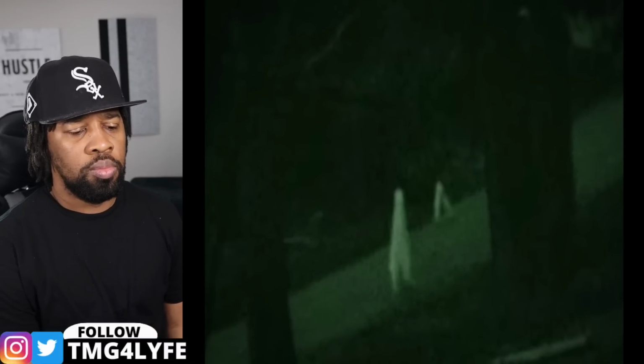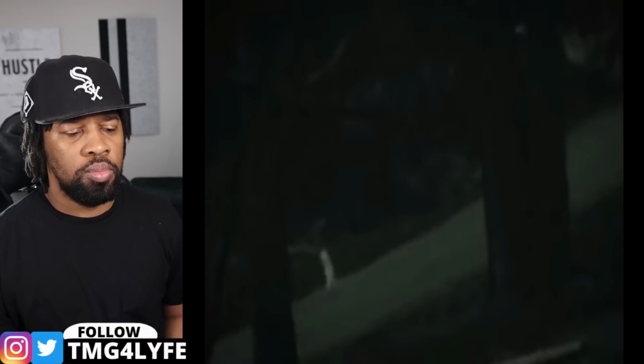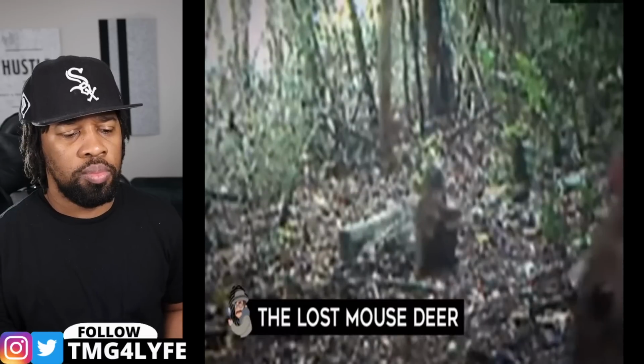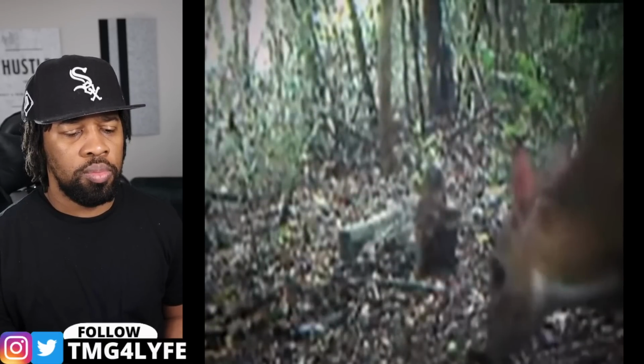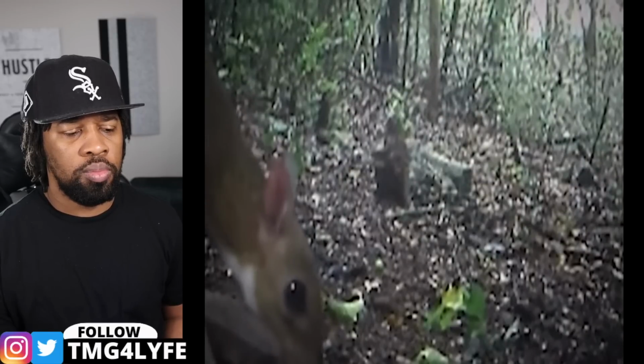It might take a while to figure out if these things really are real, but the supporters will still stick around either way. The lost mouse deer. This creature that was found could be considered something mythical as much as it was a lost animal to time. It's a 2-tone mouse deer that was caught on tape in a Vietnamese forest.